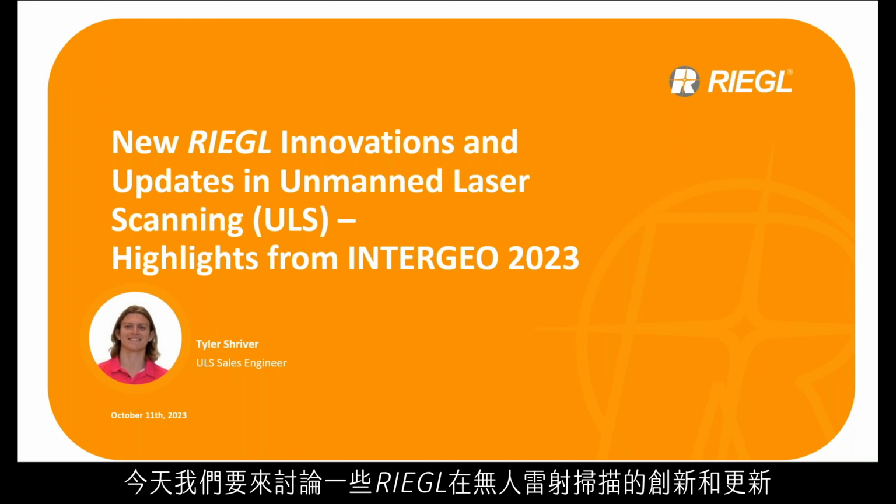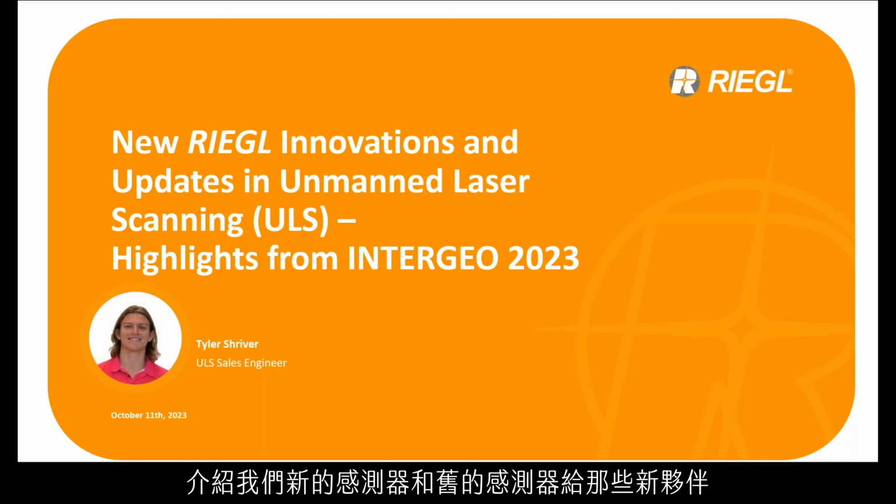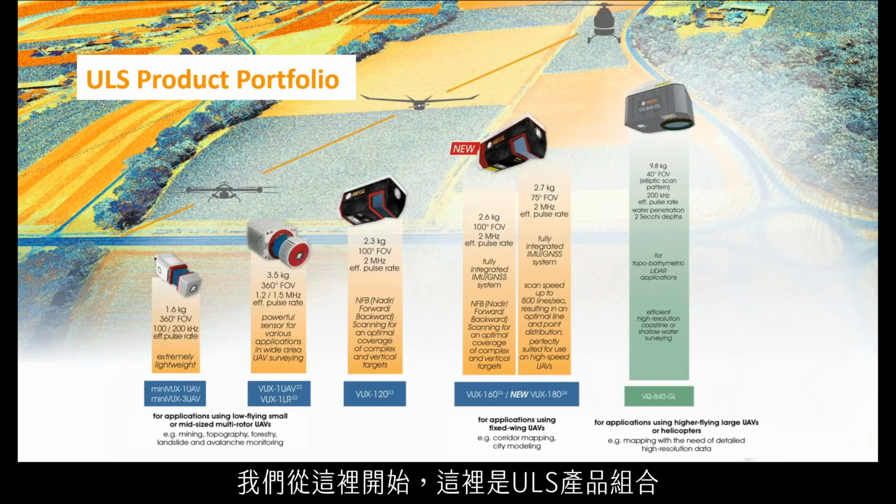Today we're going to be talking about some of the new RIEGL innovations and updates from the unmanned laser scanning. We're going to be talking about some of the highlights from Energeo, some of our new sensors and some of our old sensors for those of you who are new. To start, here's the ULS product portfolio.